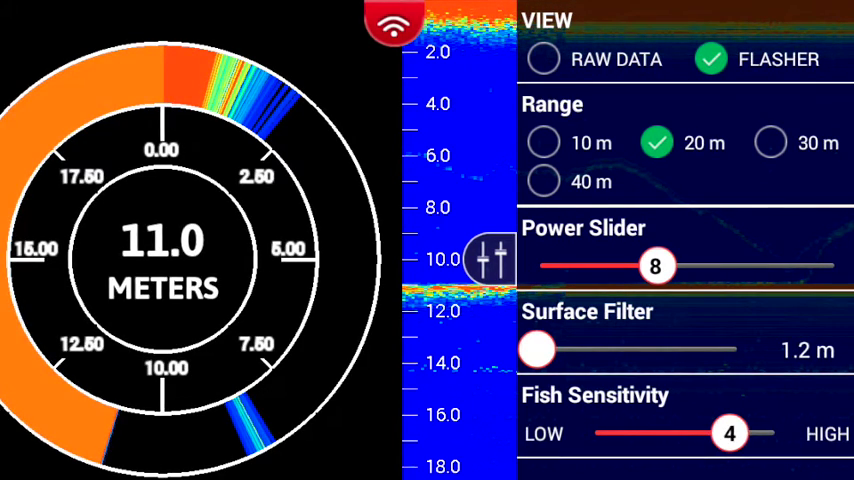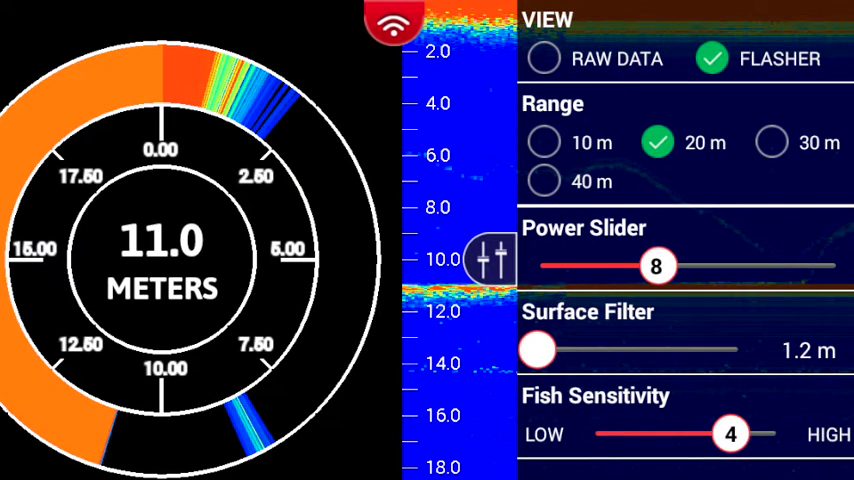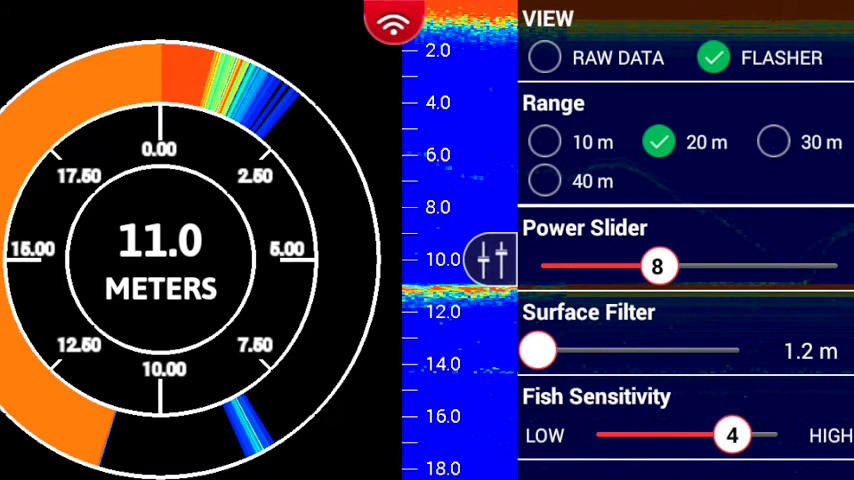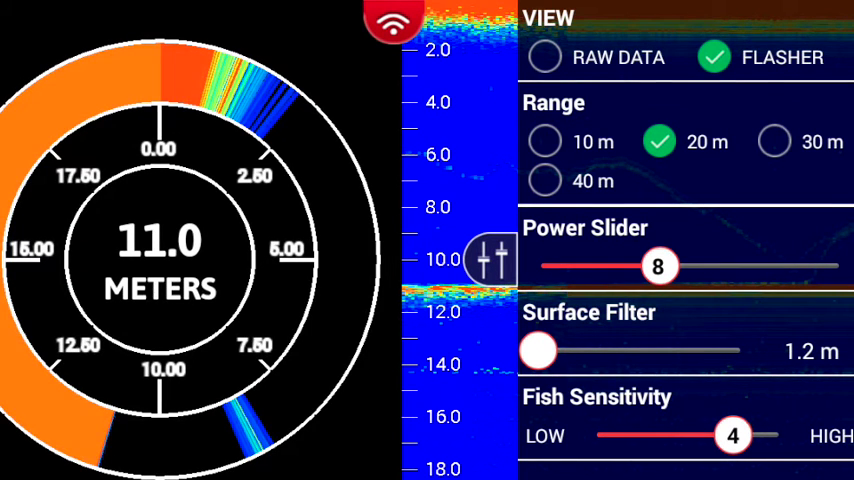The final option on this screen is for fish sensitivity. As you turn it to the right, which is the high level, you're going to be able to detect very small fish in the water. And as you go all the way to the left, you're only going to be detecting large fish. Again, you want to play around with this as you have your jig in the water. And a lot of times your jig will be seen as fish using the fish sensitivity scale. You can change that and lower that so that your jig is not seen as fish in the water.